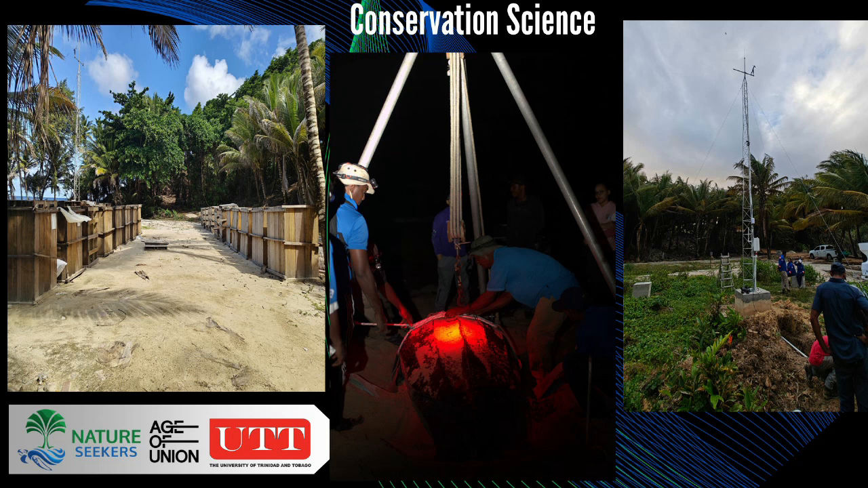Outside of that, we started a lot of additional science and research. We're currently doing a nest box project where we relocate at-risk nests off the beach if we aren't able to find a suitable place on the beach due to erosion, sargassum, and other issues, and we place them in artificial hatcheries. After hatching, we then release them back out to the sea.